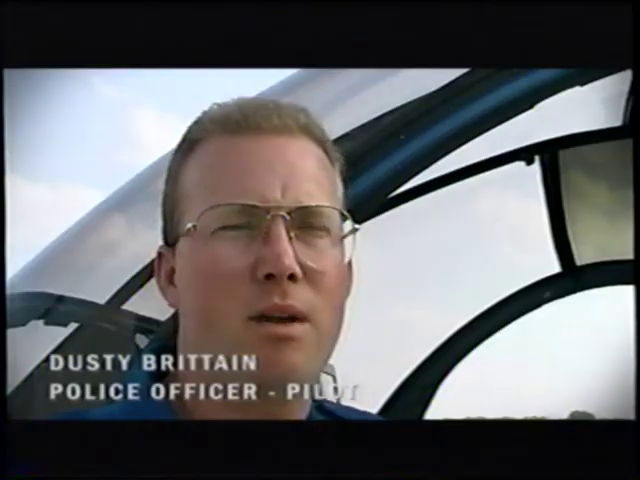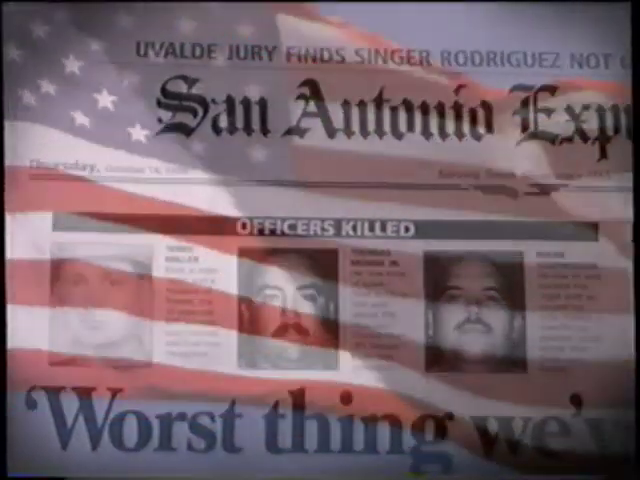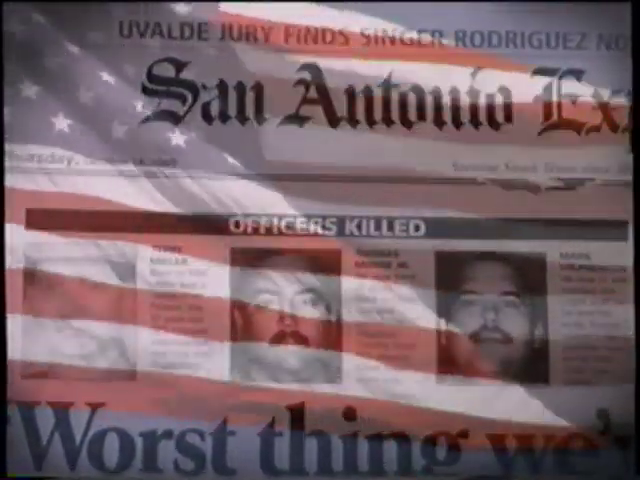It started at about 9:20 in the evening. We got a phone call from the Atascosa County Sheriff's Department that they had several officers already shot, a couple of them being airlifted via the helicopters back here to San Antonio with gunshot wounds.